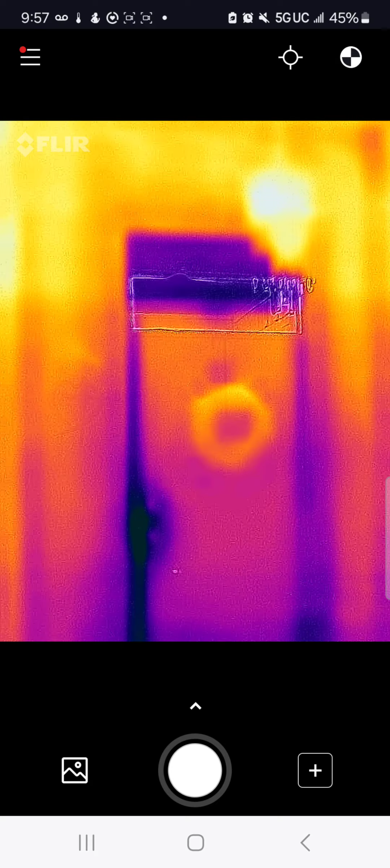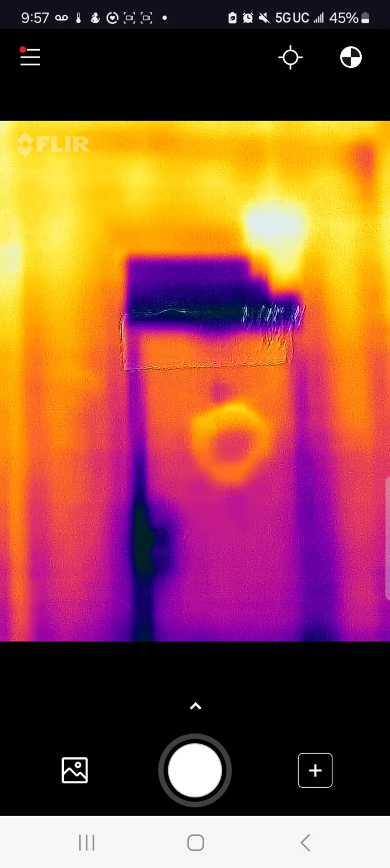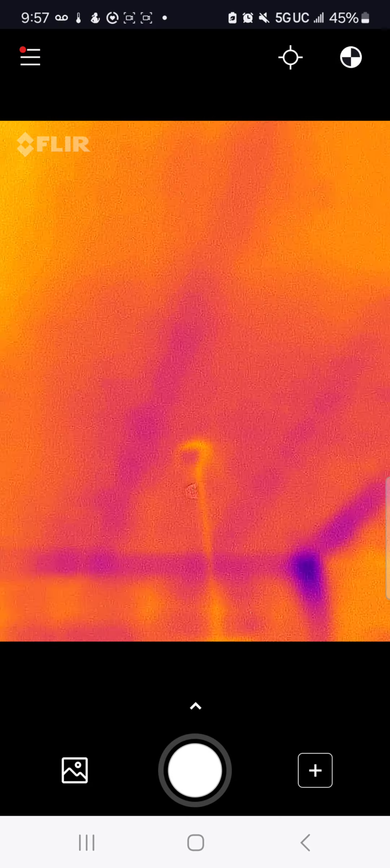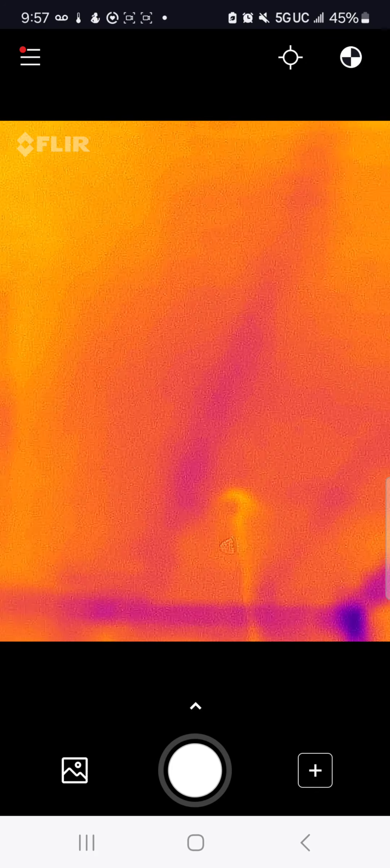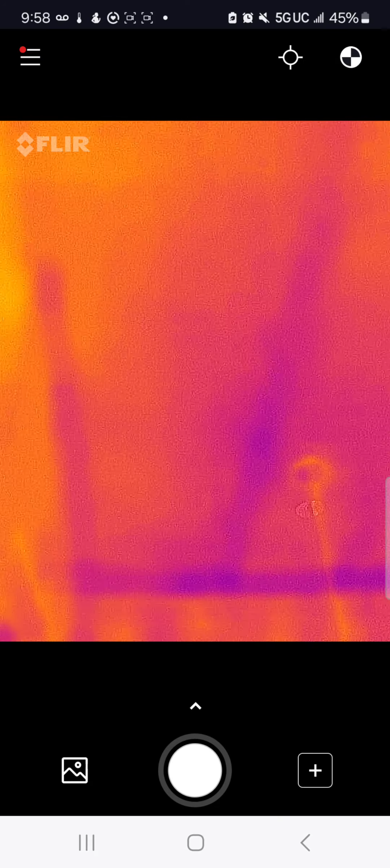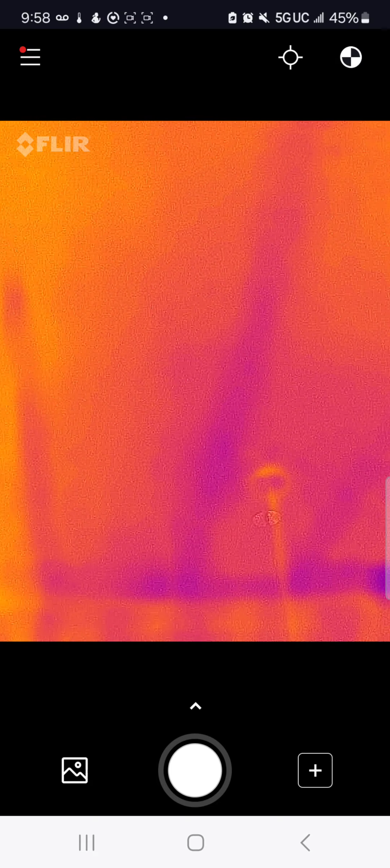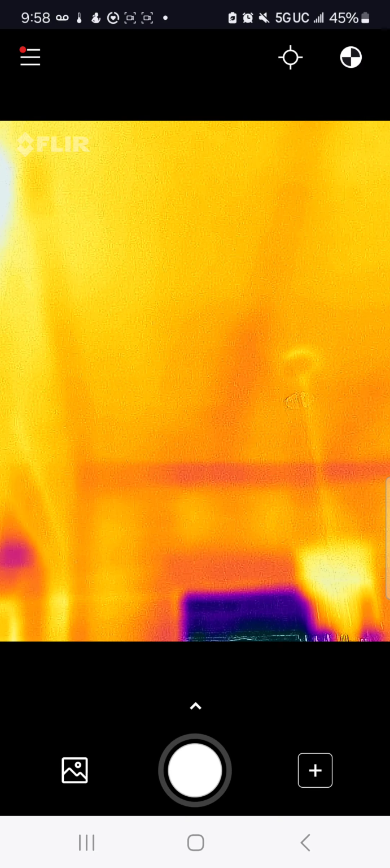So you see the difference here. Now I want to go on top and look at the ceiling here. Okay, the ceiling looks really good here. The insulation is good. They have done a good job here, which I'll show you later. It's not the same all over the house, and I'll show you the variances here.